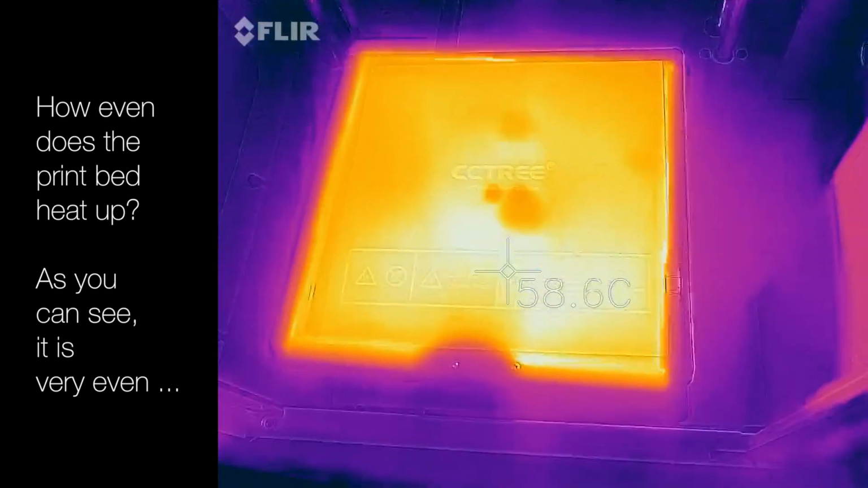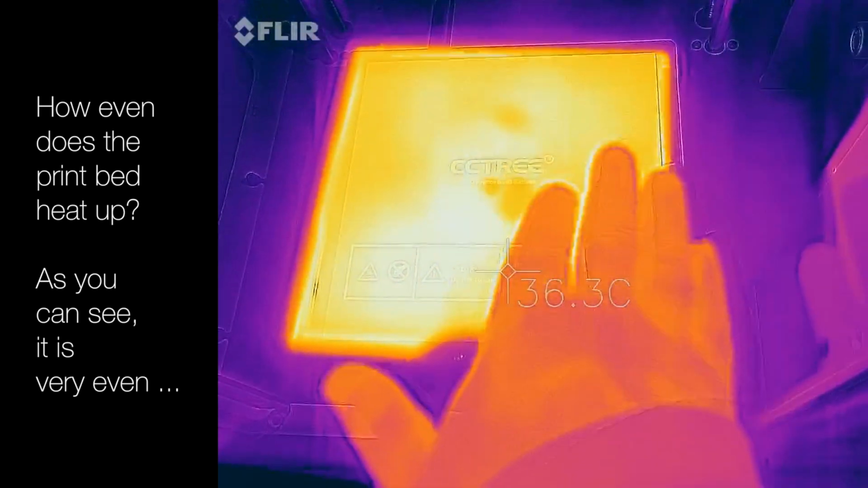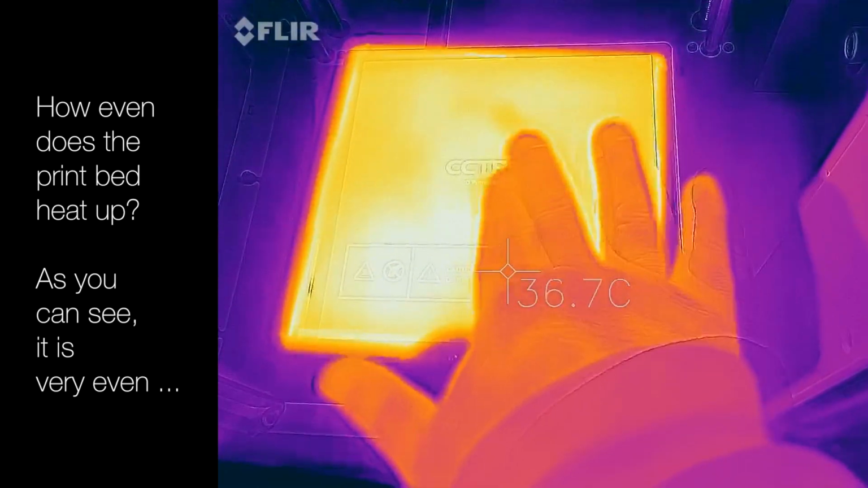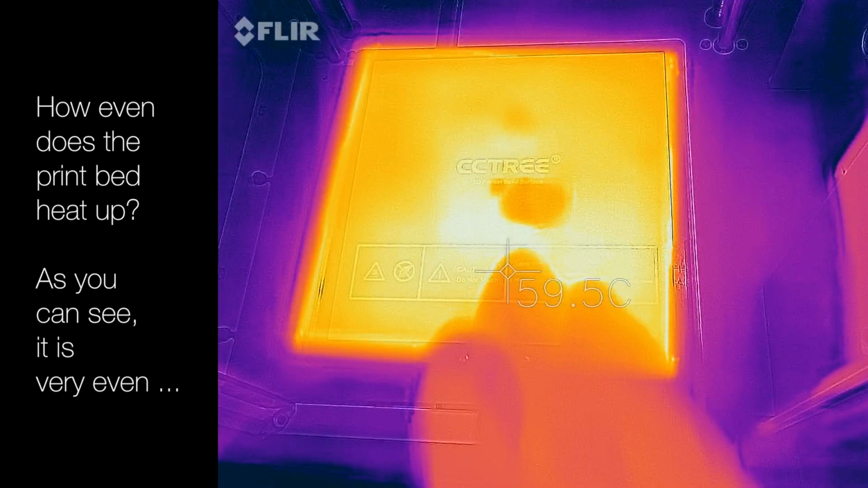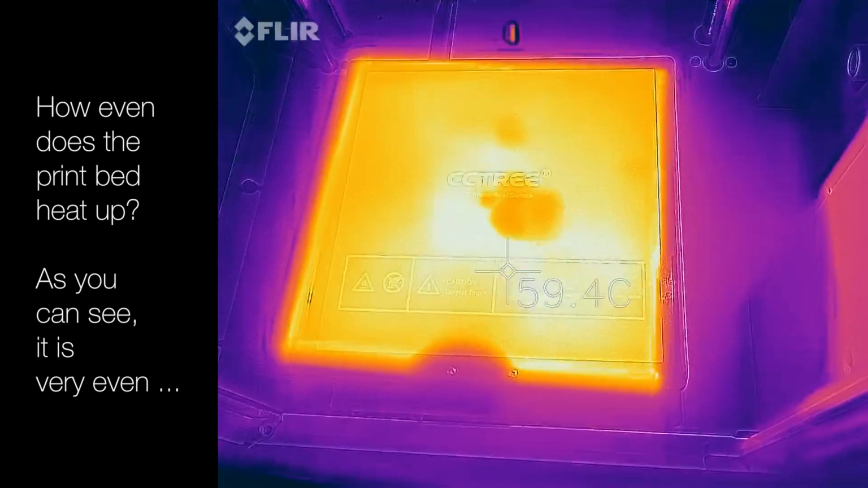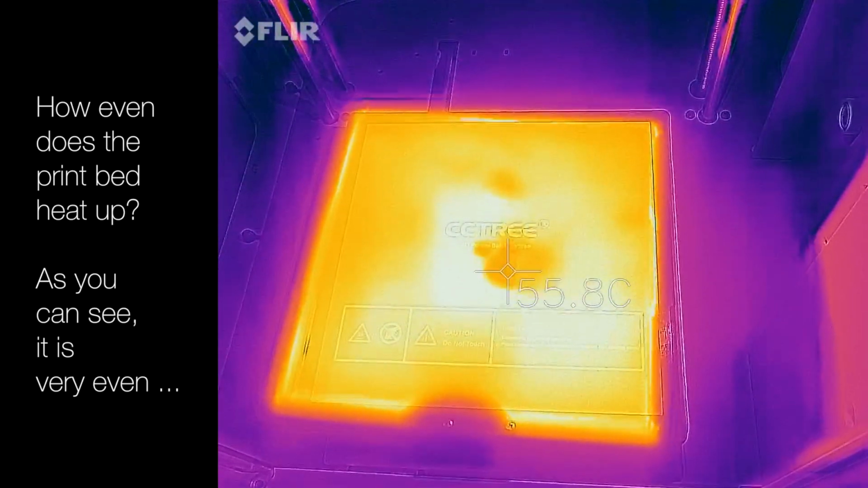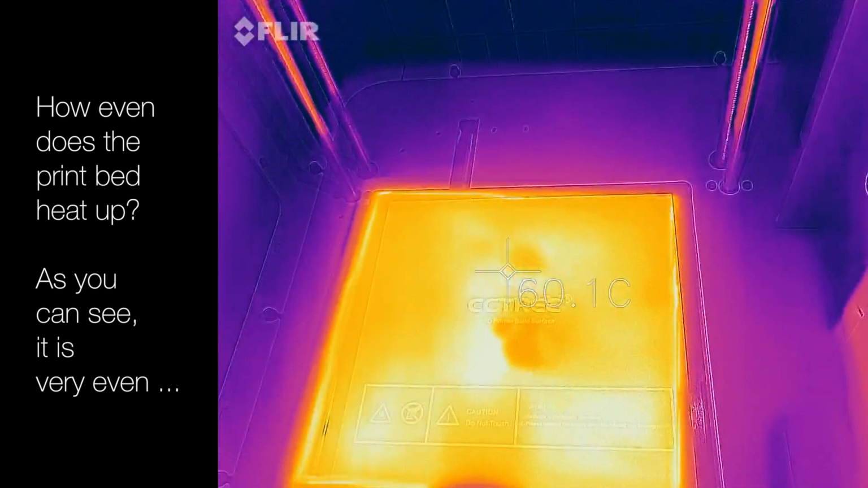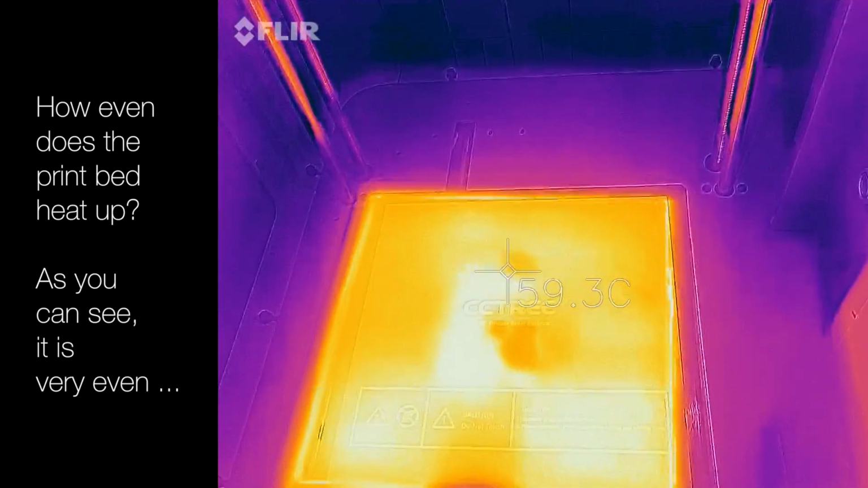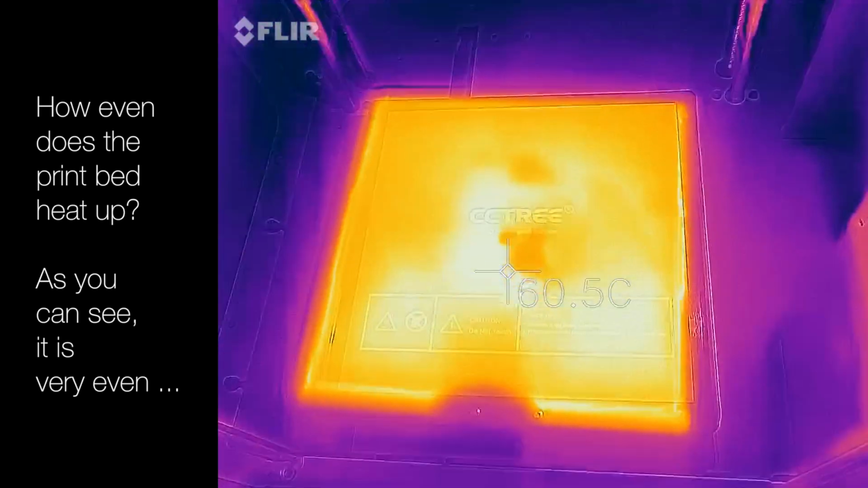So there is spots here. Here. Wonder why. And I touch it with my finger. It cools down a little bit. There it's colder. And there's another spot where it's colder. Like, this is half a degree only.